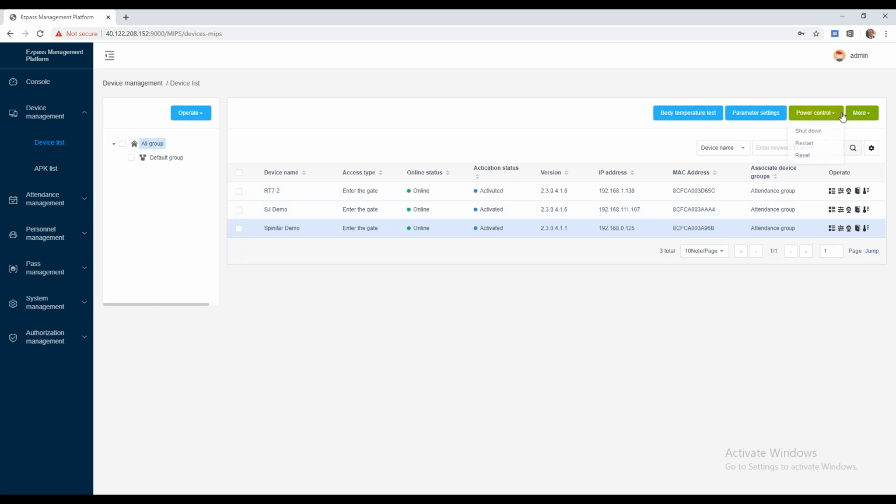We can also update the software remotely on the device as well. So as new feature updates come out, we can do them maybe one by one or per group or per location, however we want to do that. We can also see what version software each device has here. So as we see there's a newer version in one unit versus the other, we can go through and be able to see, troubleshooting if there's maybe an issue from there.